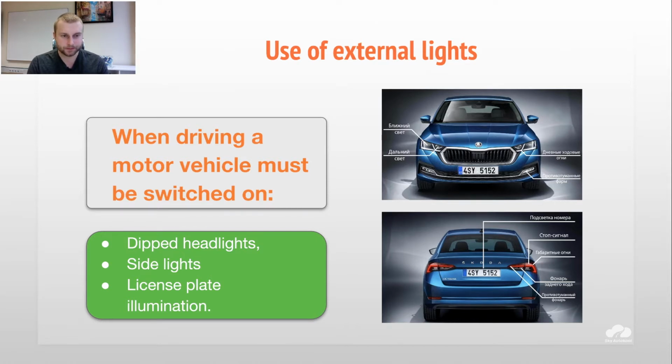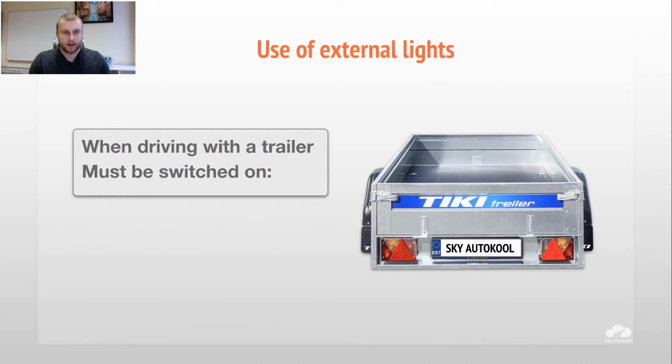So once again, when driving a motor vehicle, these lights have to be switched on: dipped headlights, side lights, and registration plate illumination. For example, we have a trailer as well, a casual car with a casual trailer.